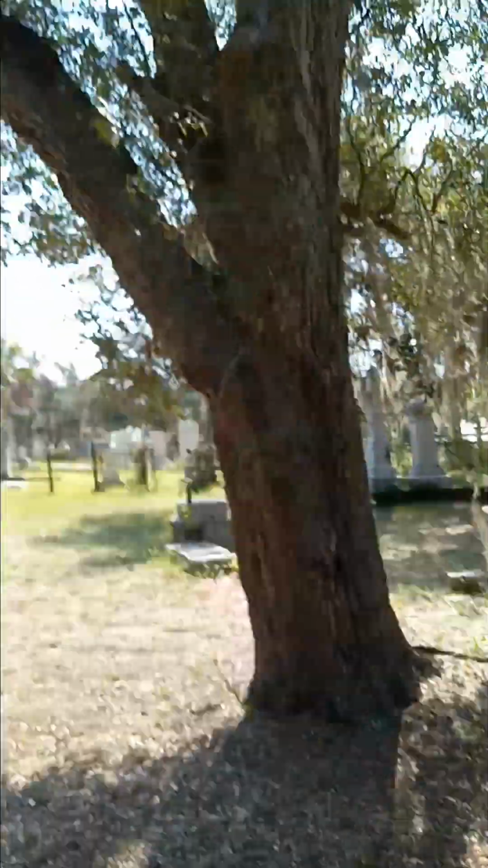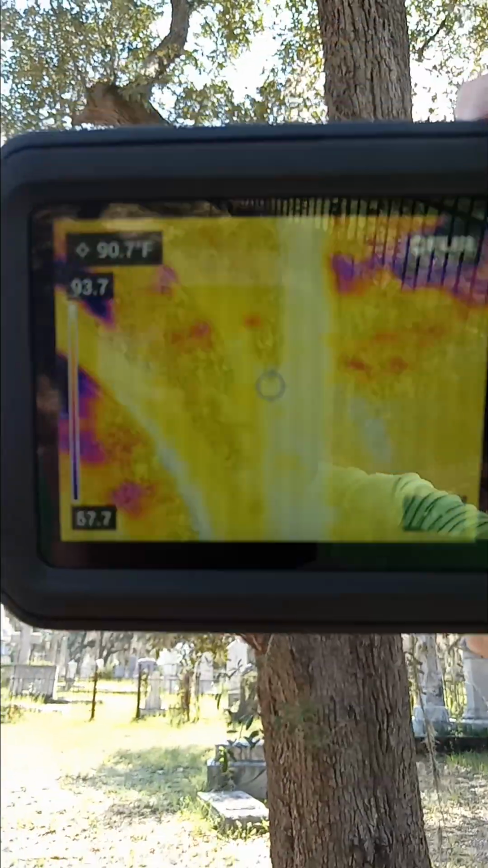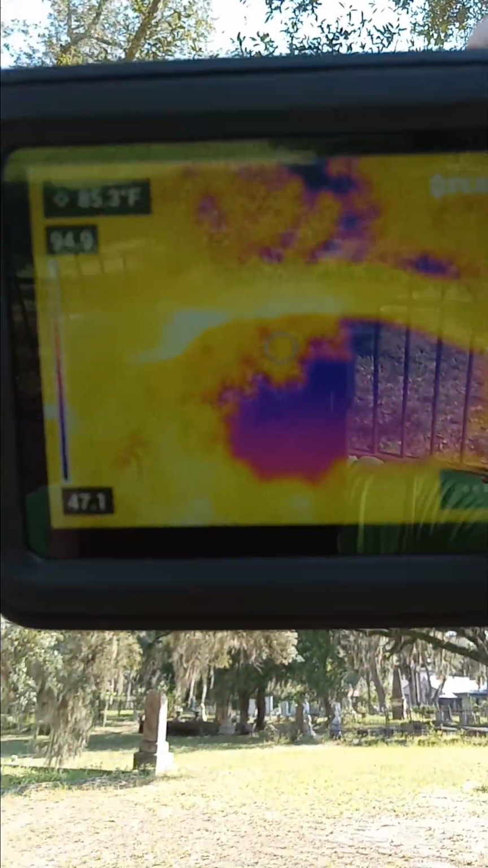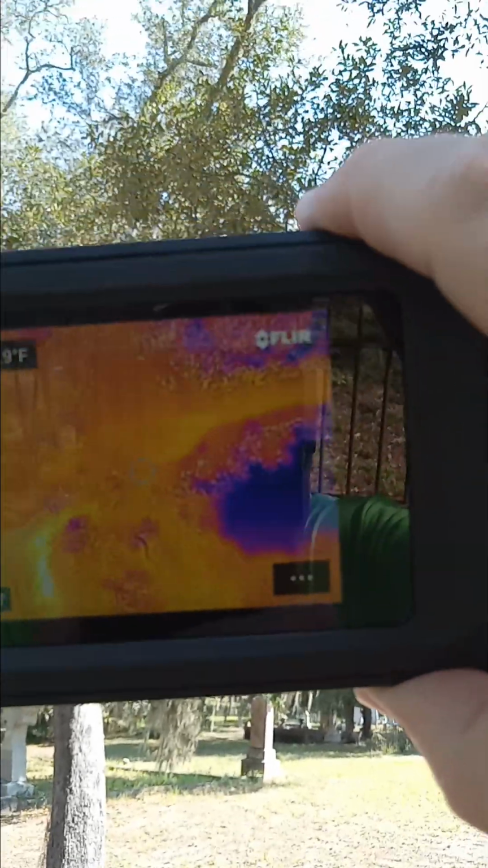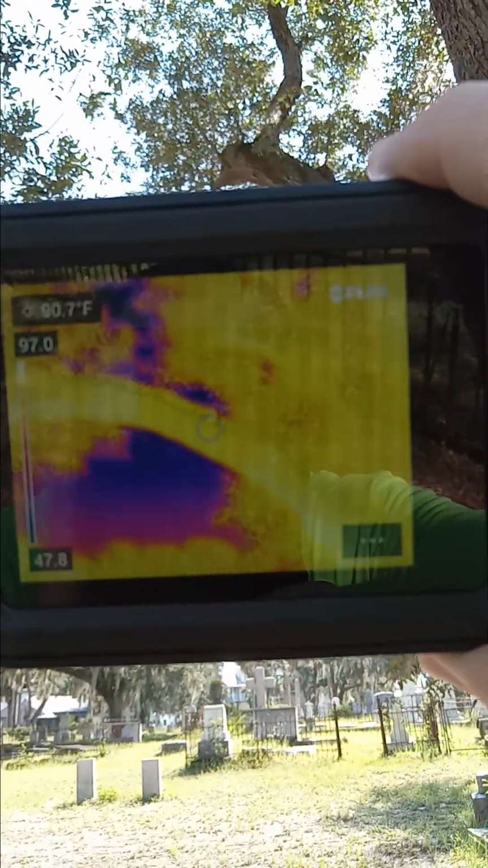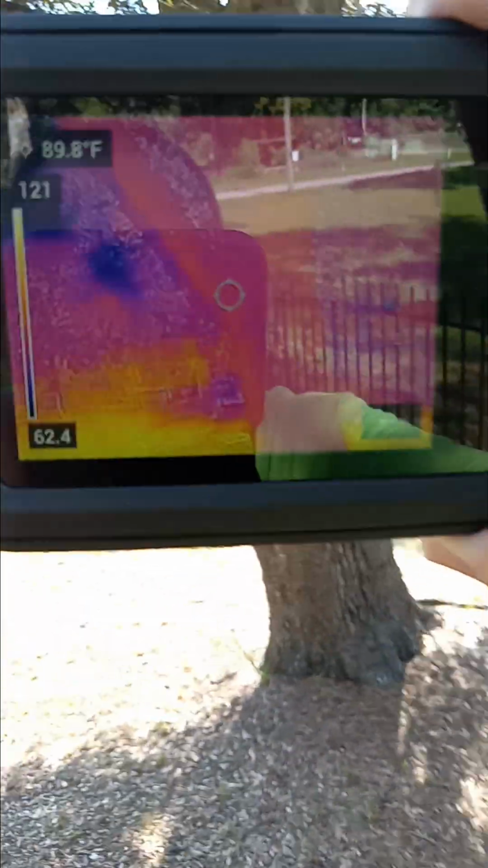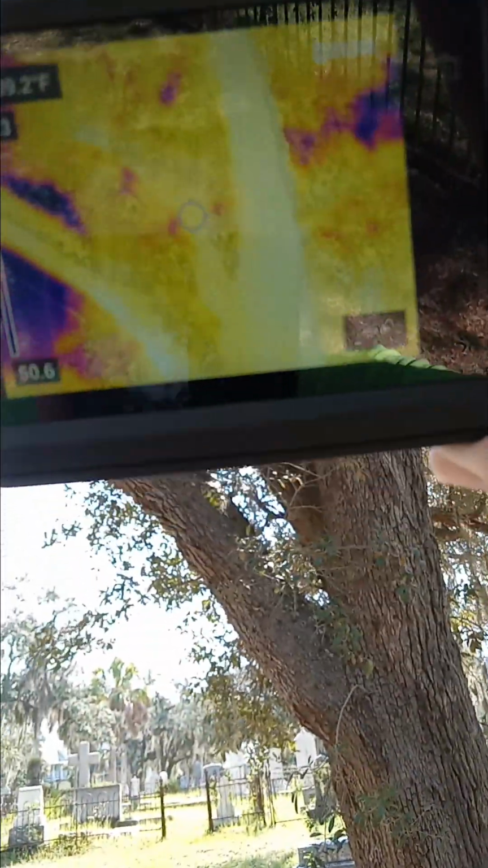I'm going to move back to my position before I show you the, well, I might just try to find a spot in the shade and show you the tree from here. I'm about this far away from it. There's my foot. So, let's see if we see anything different that might be a ghost or spirit. I can't say that I'm seeing anything different.